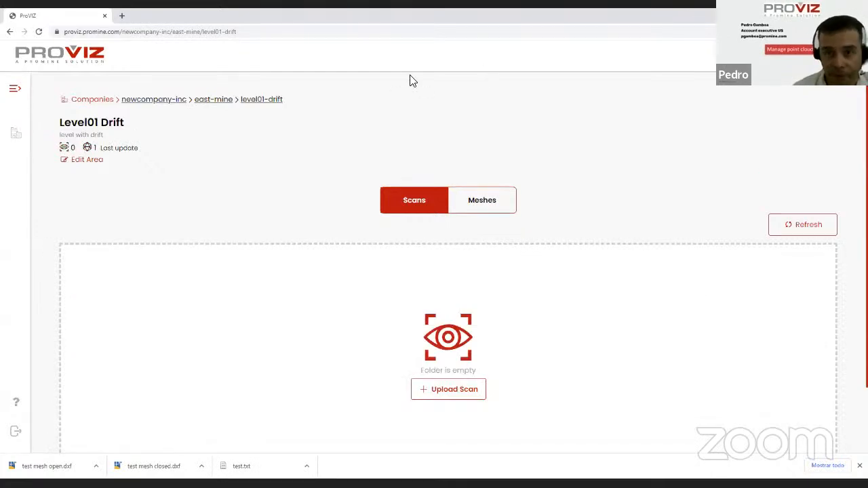Okay, I'm going to stop sharing my screen and I'm going to now go back to my AutoCAD, because those files that I just downloaded are now going to be reviewed in AutoCAD so that you can see the end result.